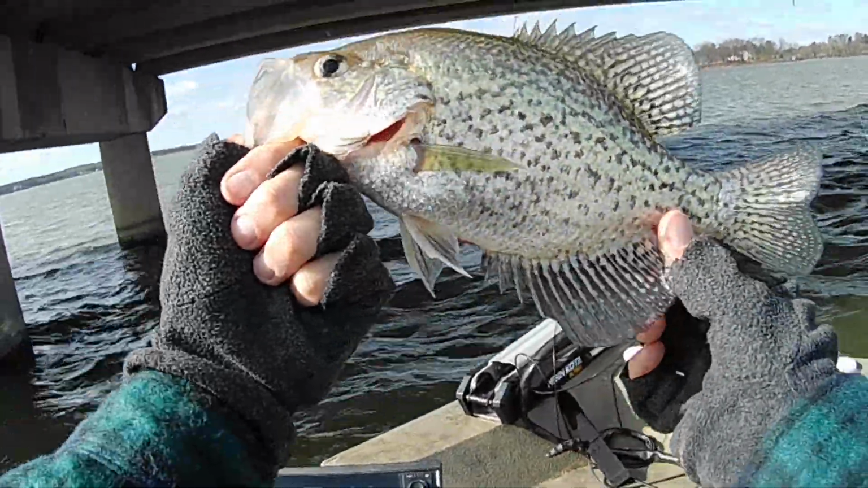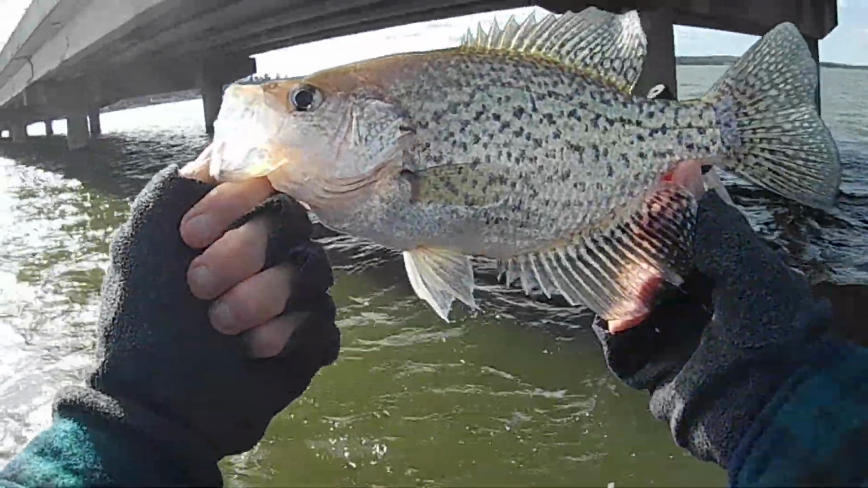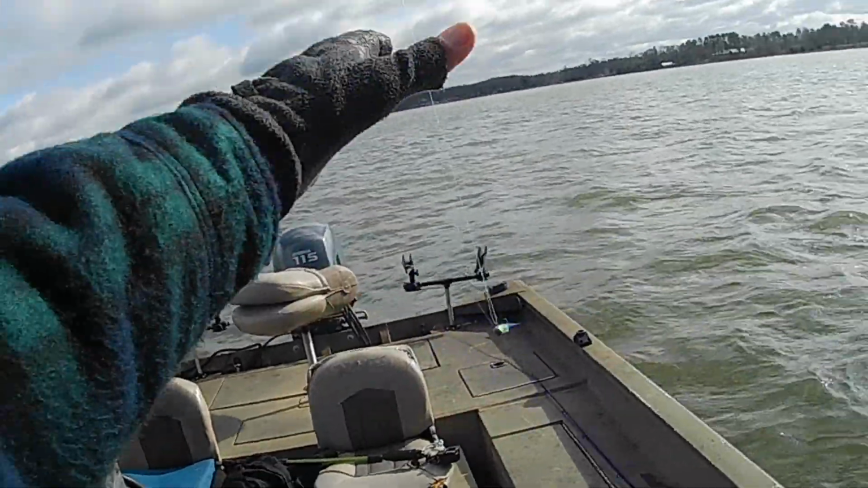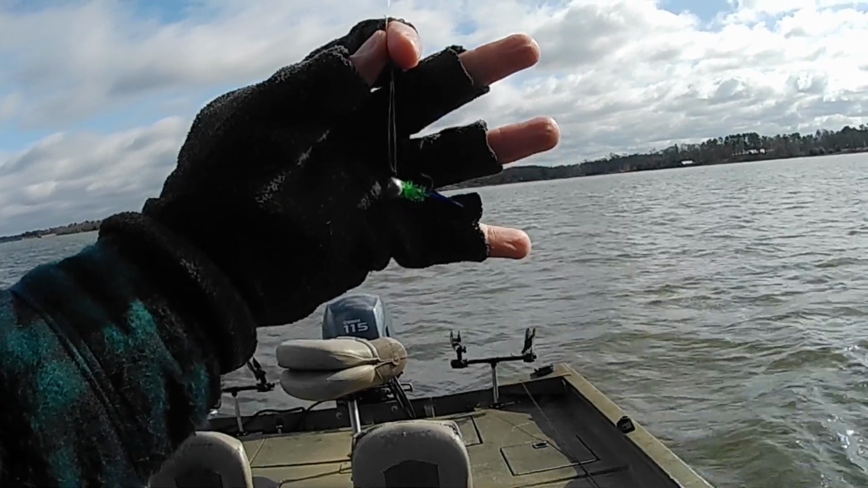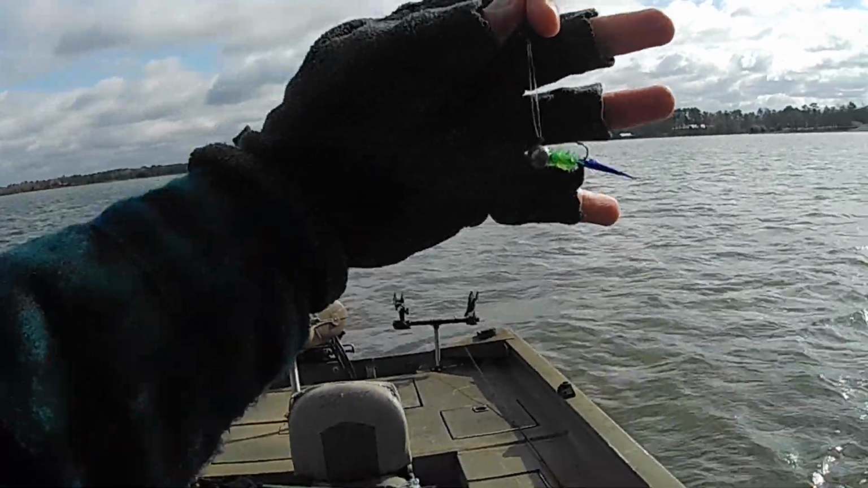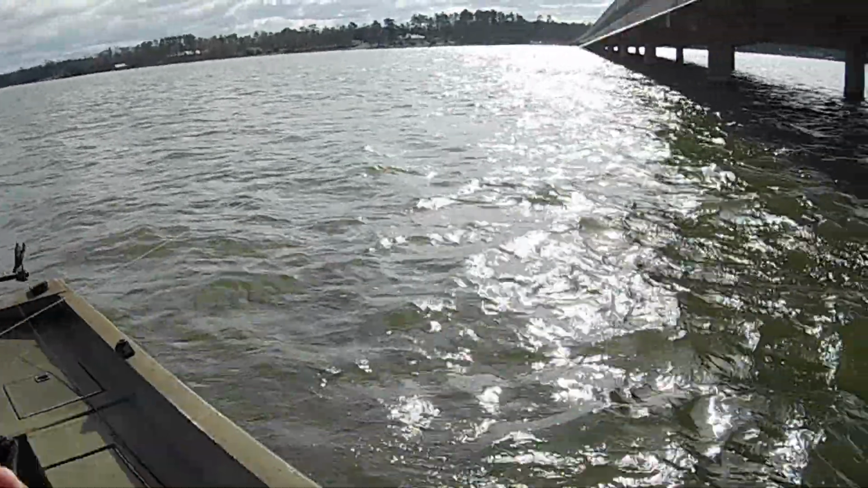He's not a bad one. That's a nice way to start it out. And we don't have to keep him over here, which is good. Let him go back in there. Starting out with a 1/4 ounce blue and chartreuse jig right there. That's what I'm starting with, and it seems to be alright so far.